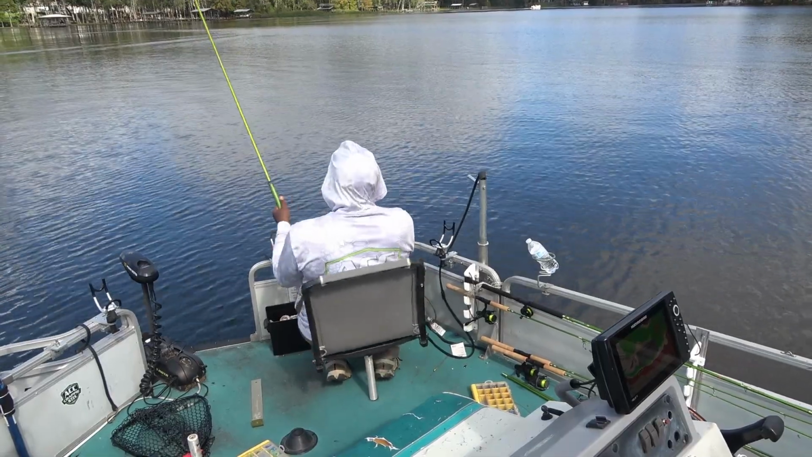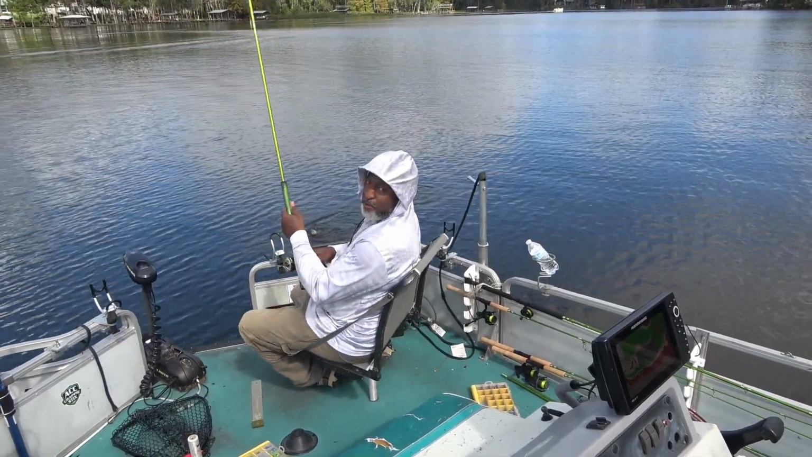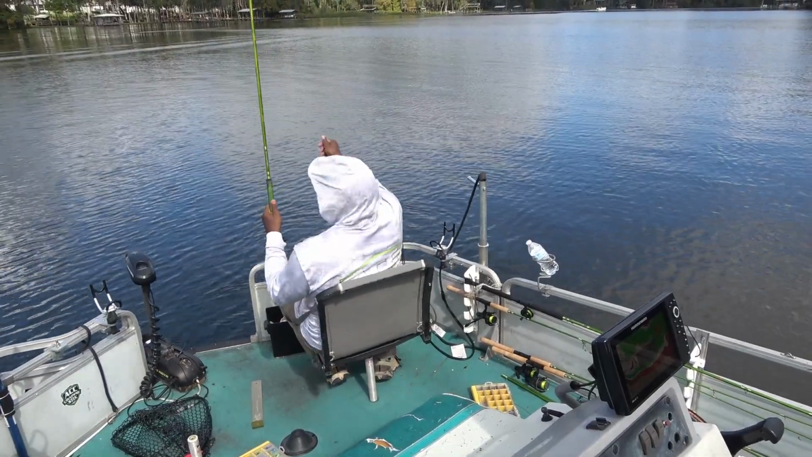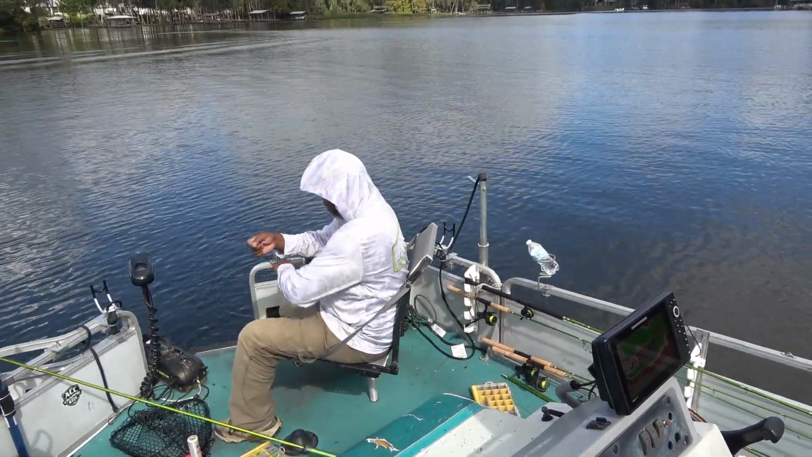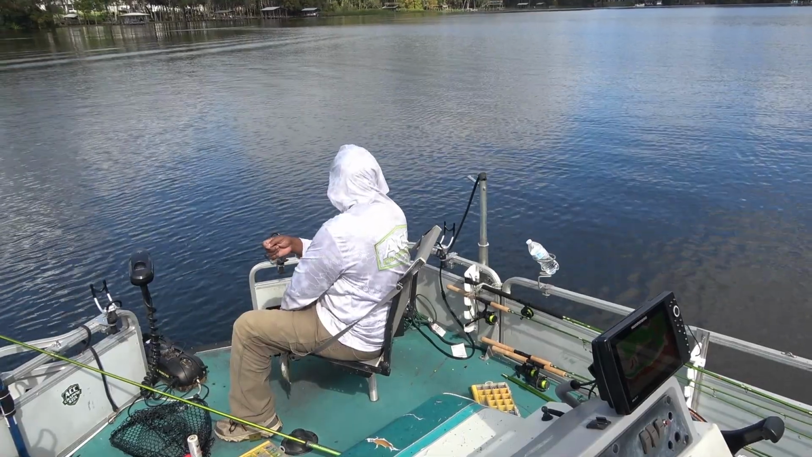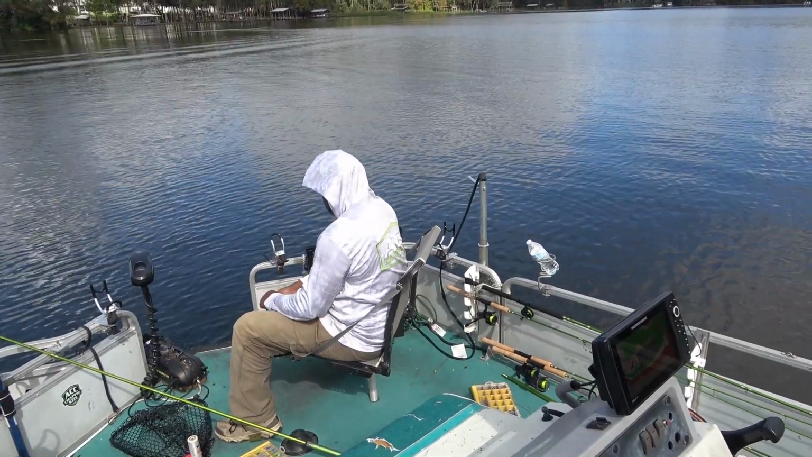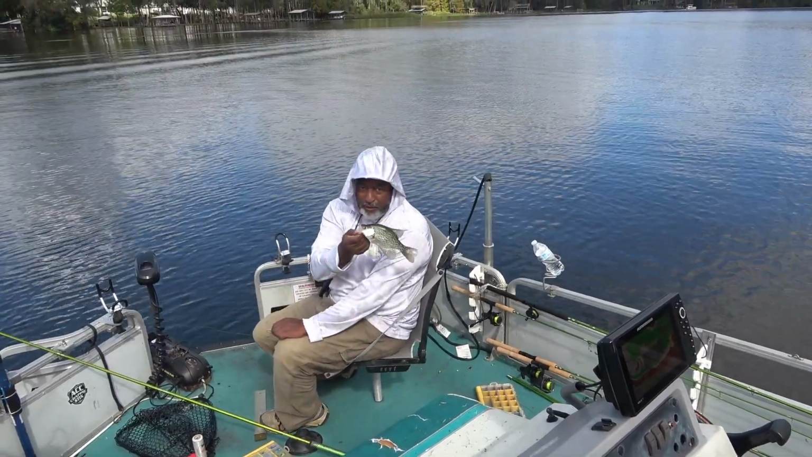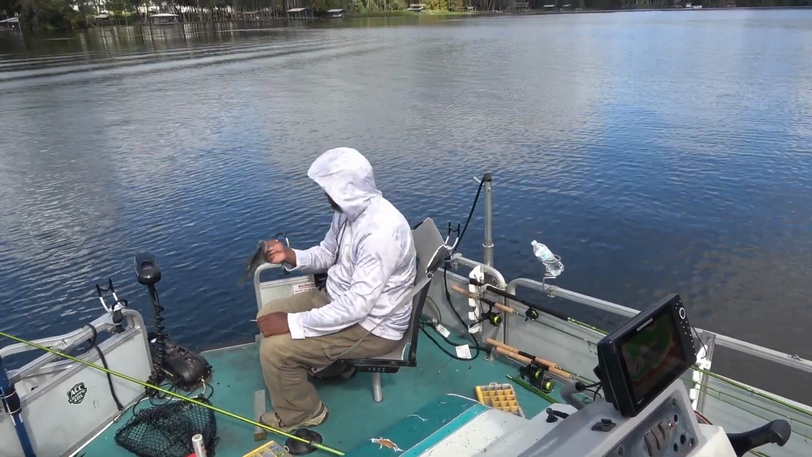Alrighty. Now folks, that's the first fish I caught without a crappie nibble in a long time. Gonna move in just a minute. Gonna move to another hole. That fish is too small.